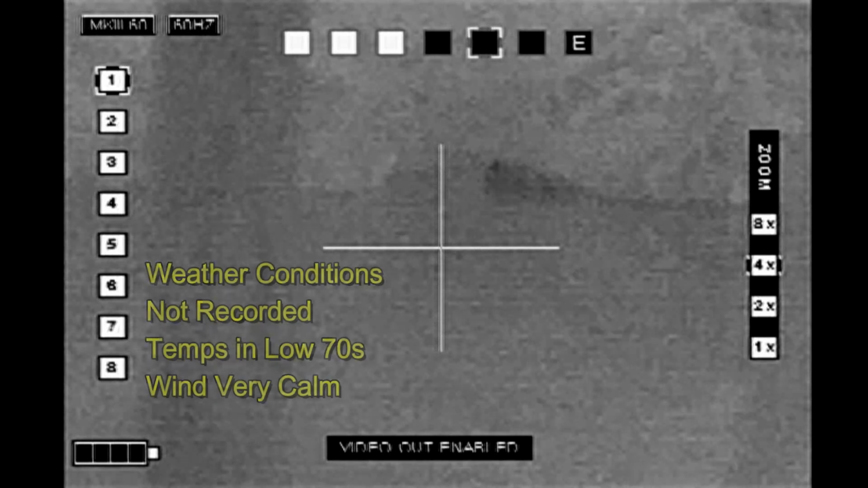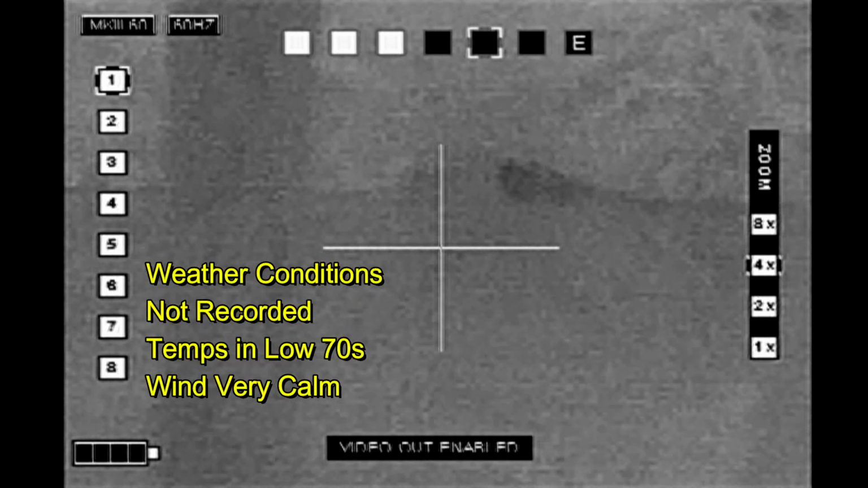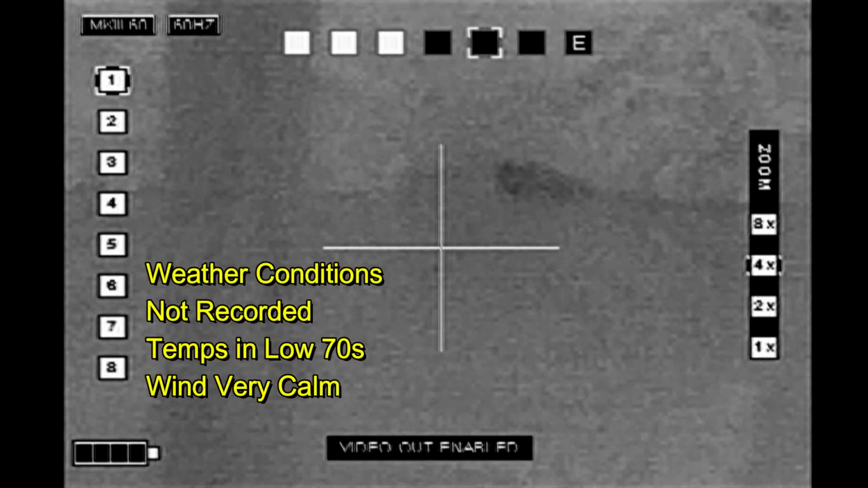I'm trying to wait and see if another beaver is going to come out. And when nothing happens, I start to get a little impatient and decide it's probably time to just go ahead and shoot the beaver.